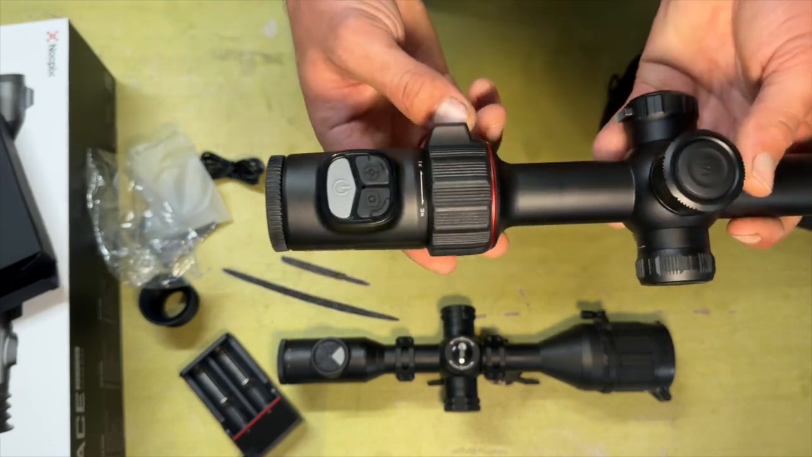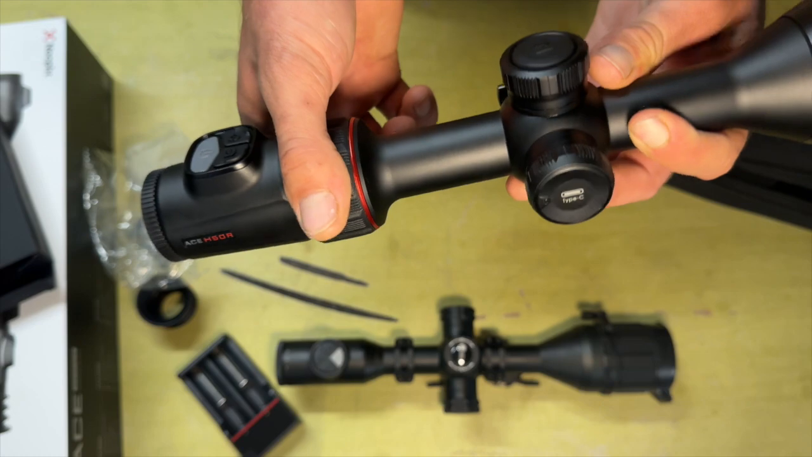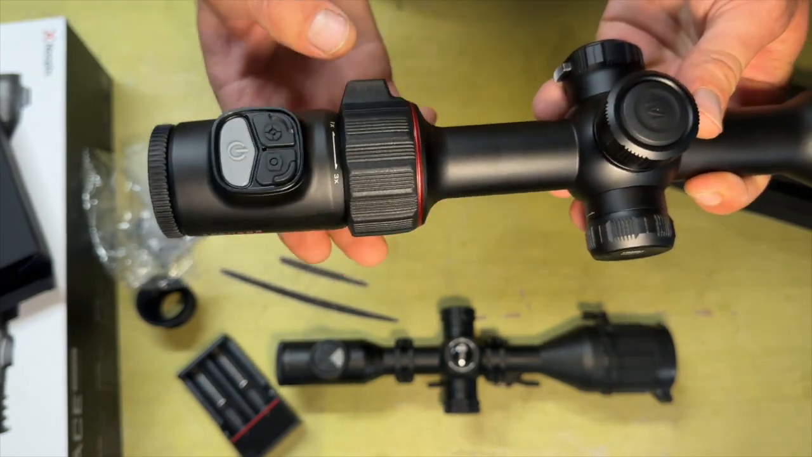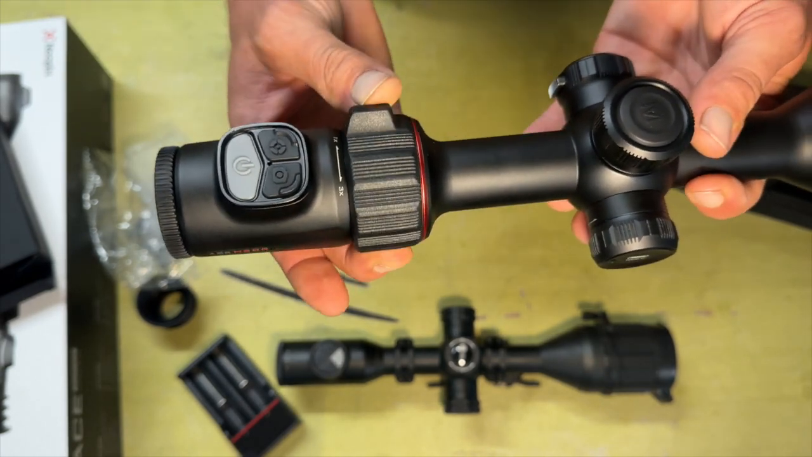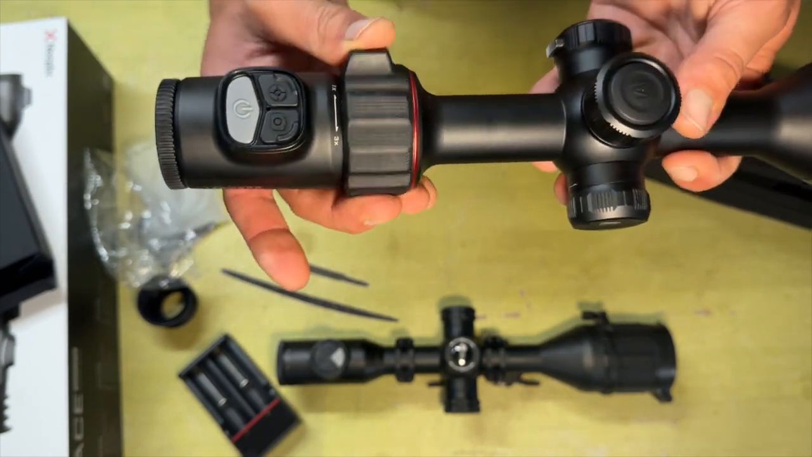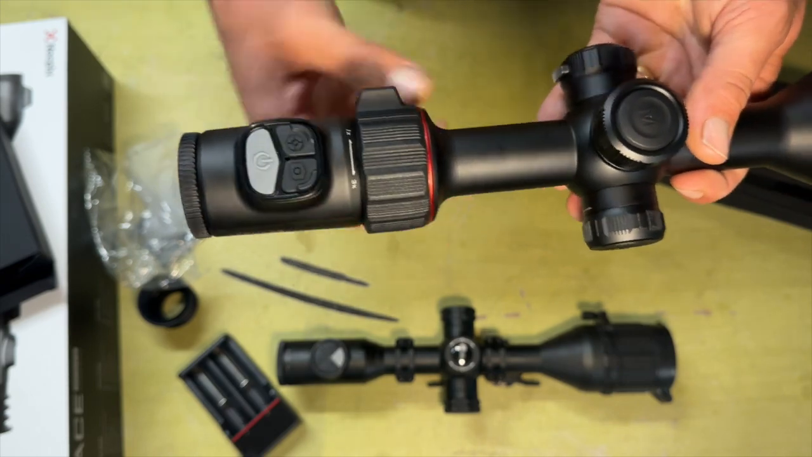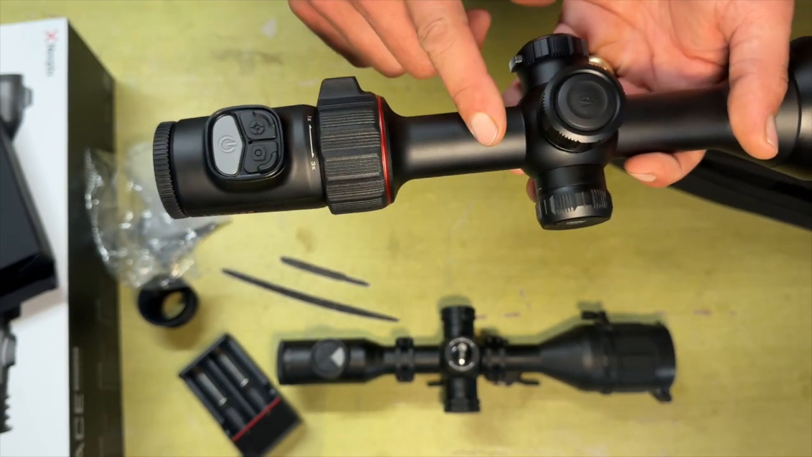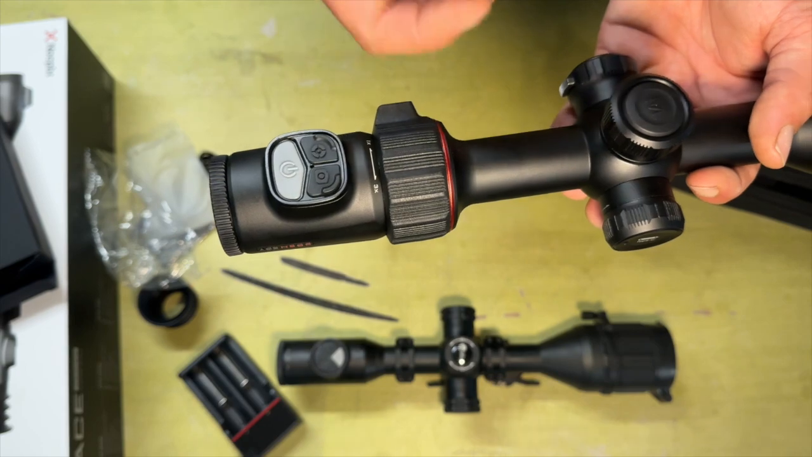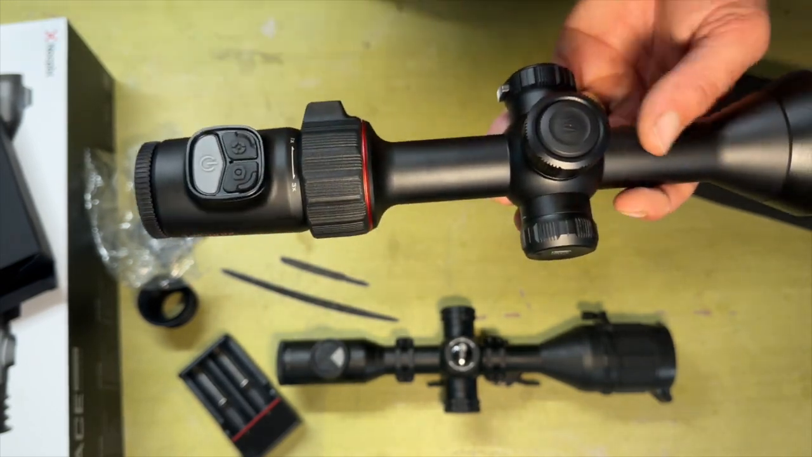So moving back to here, we've got what they call an ocular zoom, and it's actually just like an optical zoom that zooms in on the screen itself. So if you're in a hurry and want to quickly zoom in, you can hit that right round to zoom in 3 times on the screen. But you do lose the top and bottom of your screen, so it just zooms in on the actual screen itself.